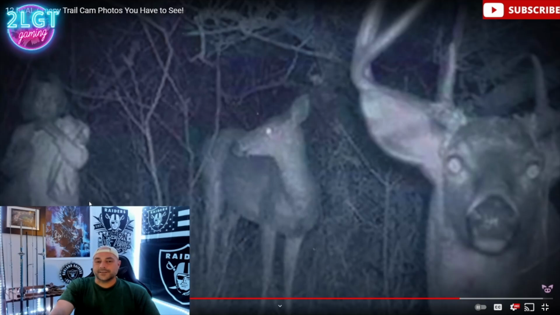This is still a tough Photoshop because you got branches coming up in front of her. You still got the branches going behind her. Like the deer's planted in the woods. This deer, I mean, this is a tough one, dude. Because that would be a hell of a Photoshop job, and that little kid is creepy as shit.